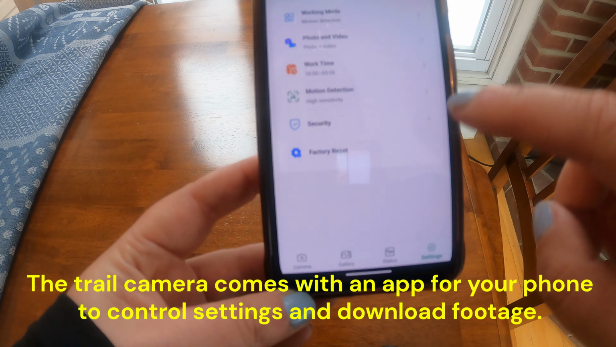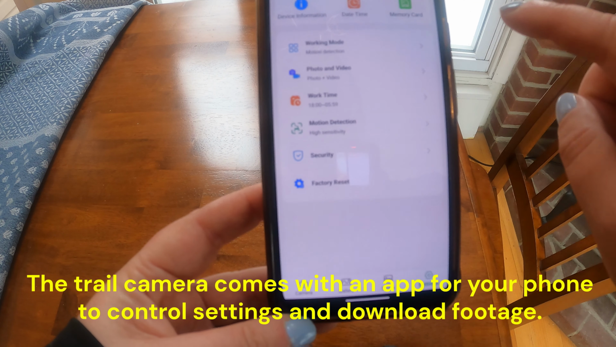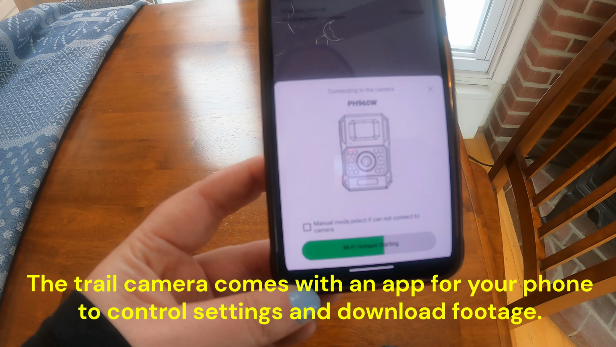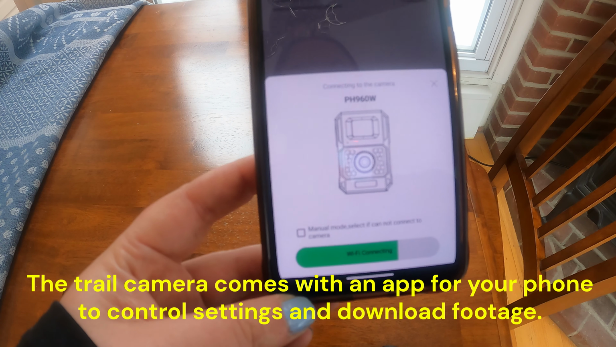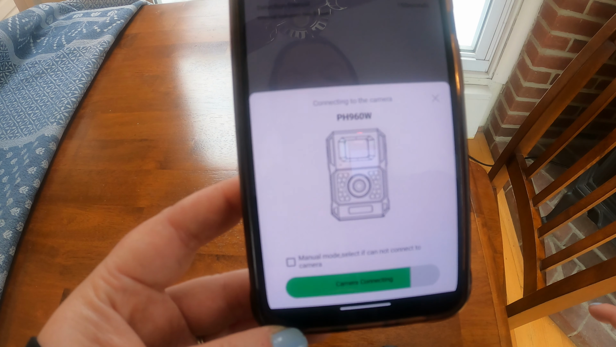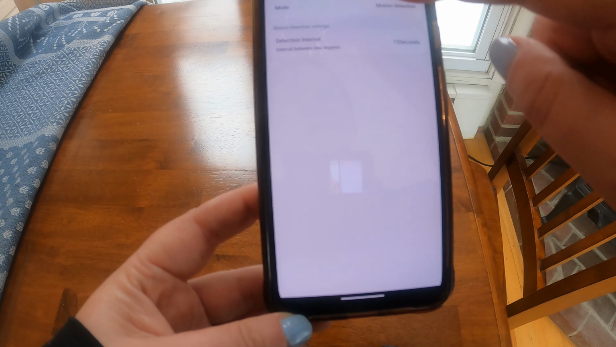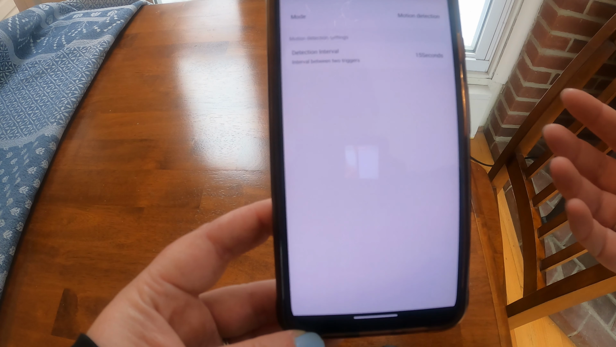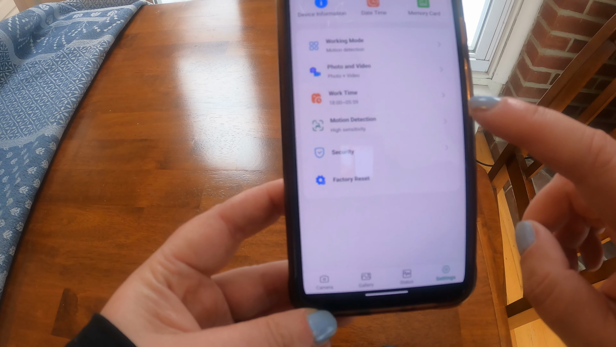And okay, so I want to show you this. So we're now in the settings tab. So this is what I absolutely love. It's just going to wake up the camera for a second, start the Wi-Fi hotspot. But what I love is being able to control the time of day that this camera runs. Like I said, with our old camera, you can choose the different interval detections, how far in between the camera is going to go off.